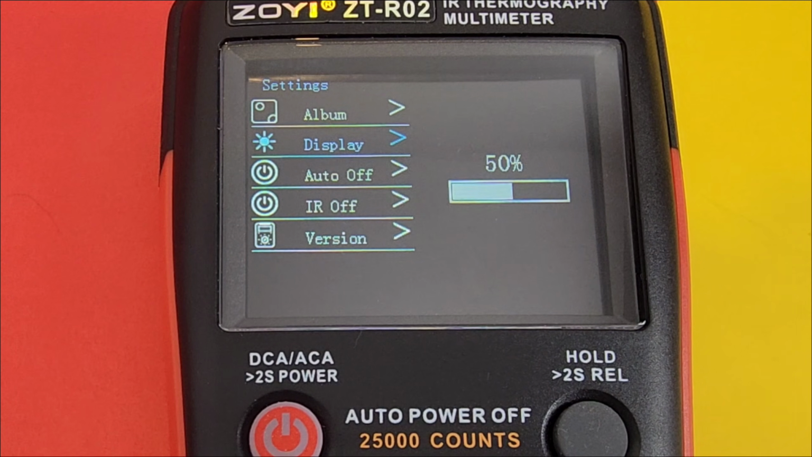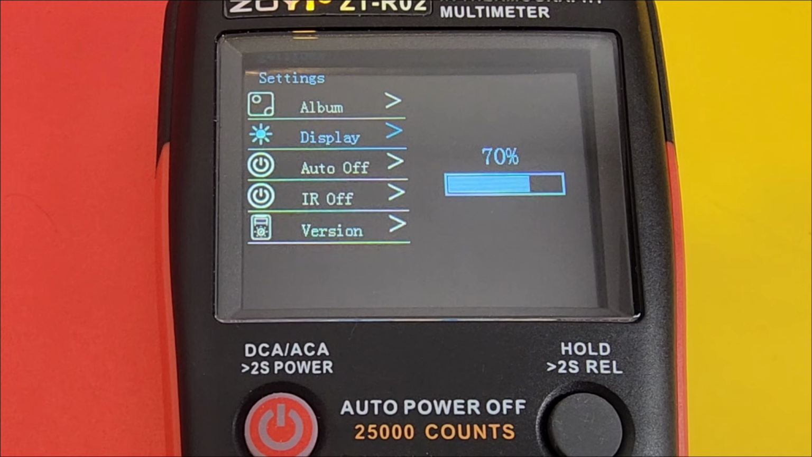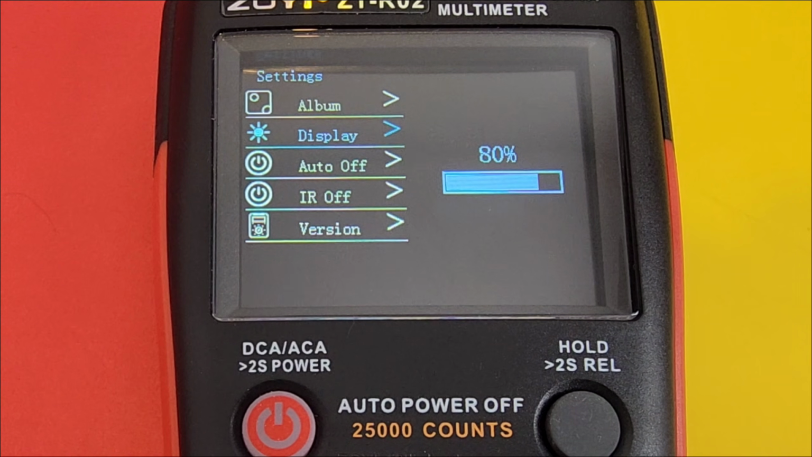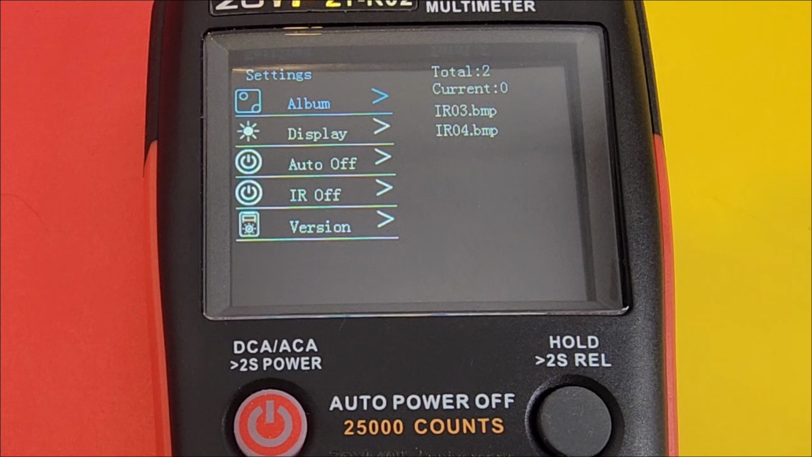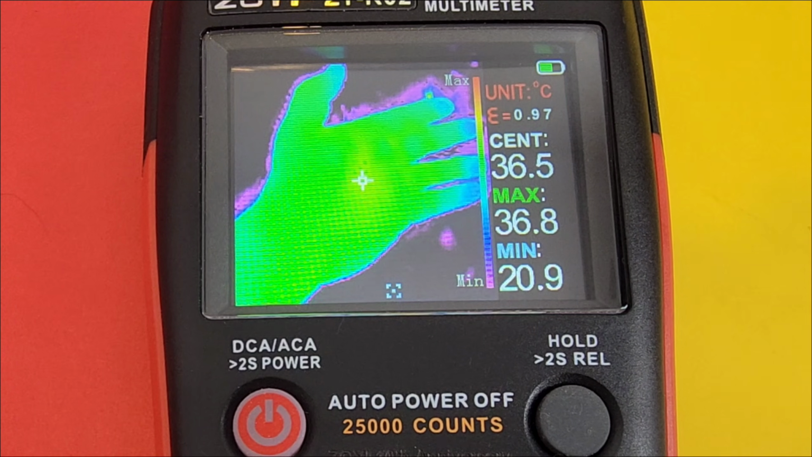Take a look at display. You can change the brightness up or down. Of course, the more bright it is, the shorter your battery will be in the long run, but I'll put it back to around 60%. Looks good to me. Want to look at your photos? Click on album and you can view just like so.